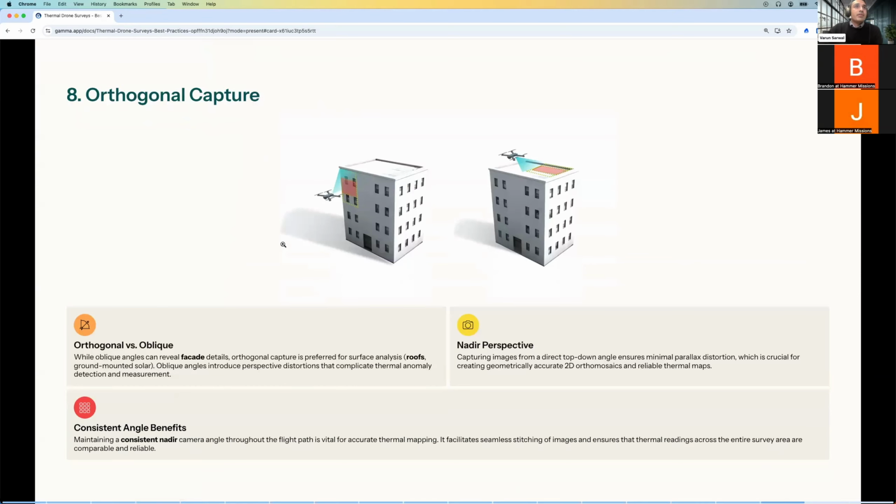Some of the final points here are around keeping the drone camera as orthogonal as possible. Whilst it's very impressive to build a 3D model, like the 3D model of the roof and the facade that I showed earlier, sometimes to do that you have to use an oblique angle. That's okay if the goal isn't to be super precise with the roof and the facade, but generally speaking, you'd want to capture and model the roof and facade separately, because that allows you to be that much more accurate in terms of the thermal differences that are picked up, and you don't have additional noise in the data. That's another thing to keep in mind.